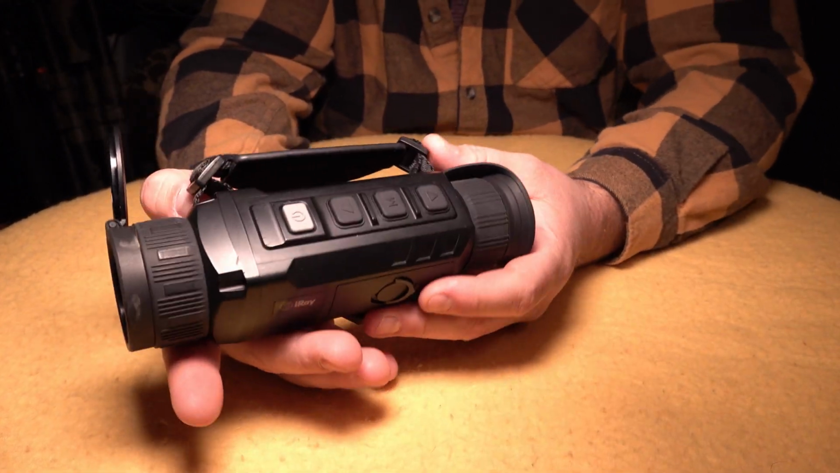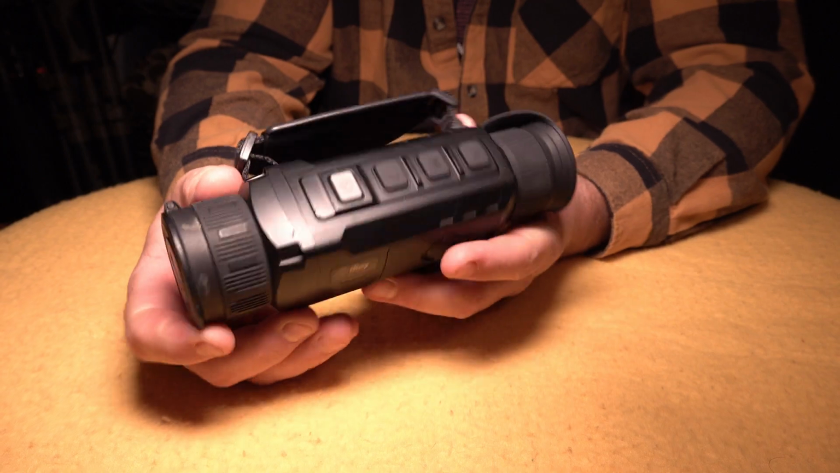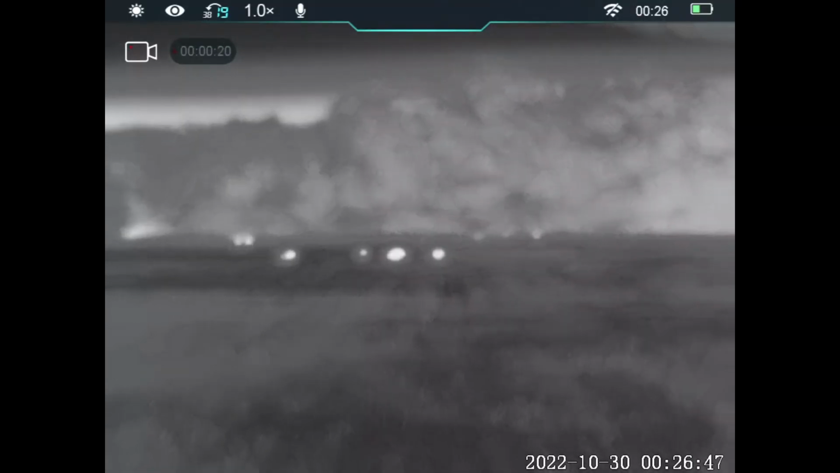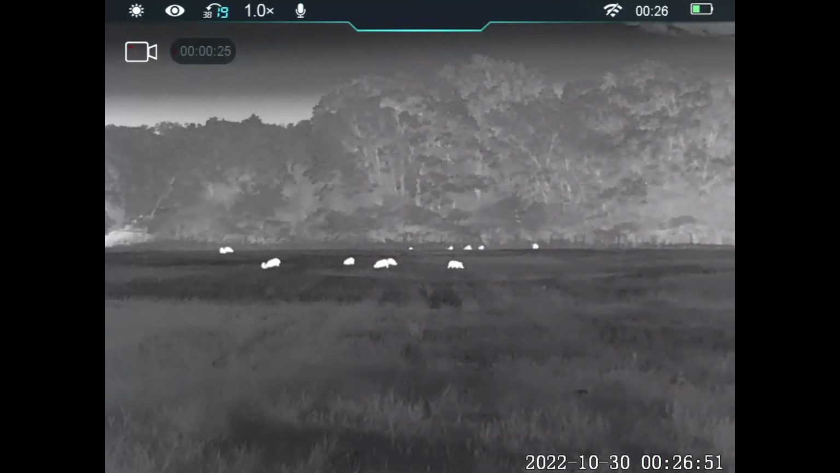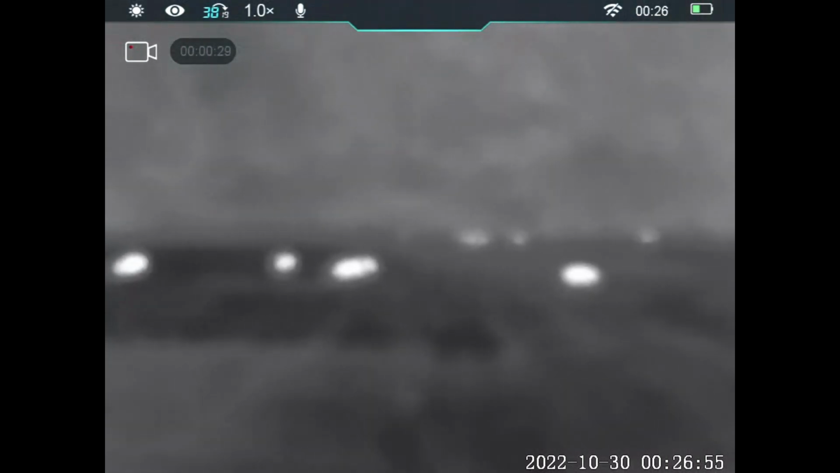So guys, I really enjoyed this thermal. Overall, it has been a pleasure to own and a pleasure to use. I love the idea that before I go out on a hunt, I don't have to think about which scanner I'm going to grab. Do I want the scanner that has low magnification or high magnification?